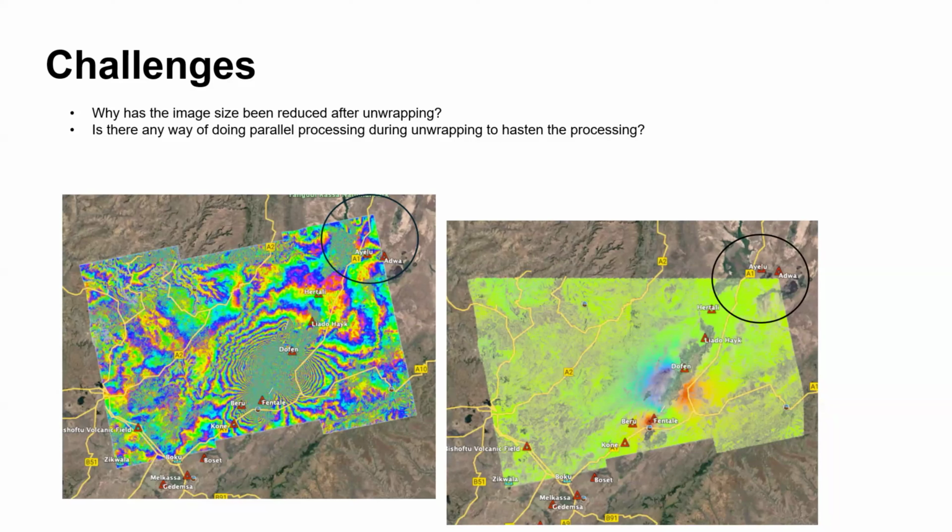Also, because I was taking help from my colleagues, as I'm not an Ubuntu user, while we were processing, the interferogram generation was using all the processing power, but when we moved to the unwrapping phase, it was only using one processing core, I believe. So if anyone can suggest something so we can do parallel processing, that would be helpful. That is all. Thank you.